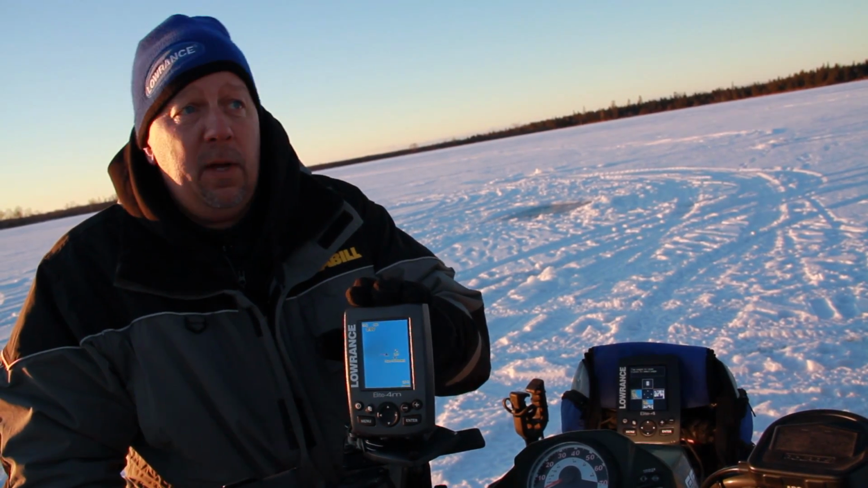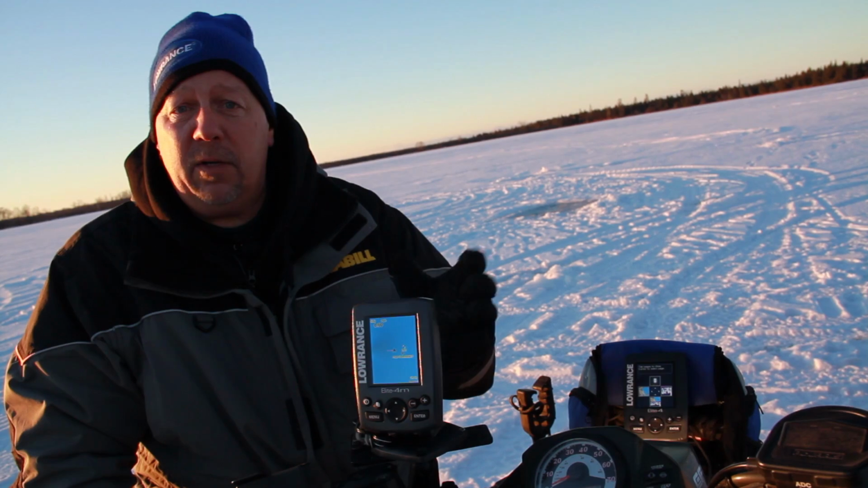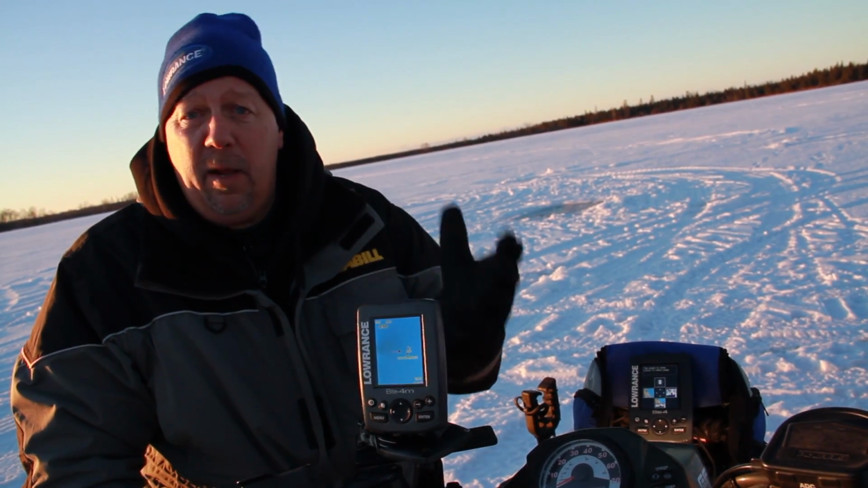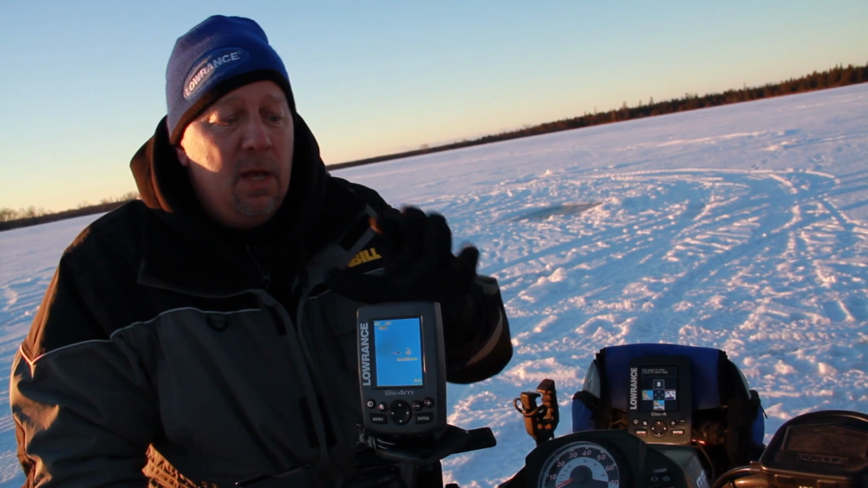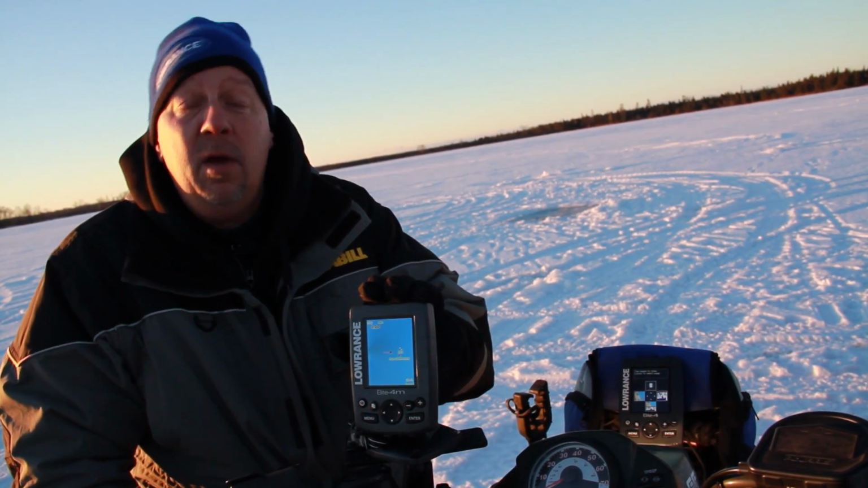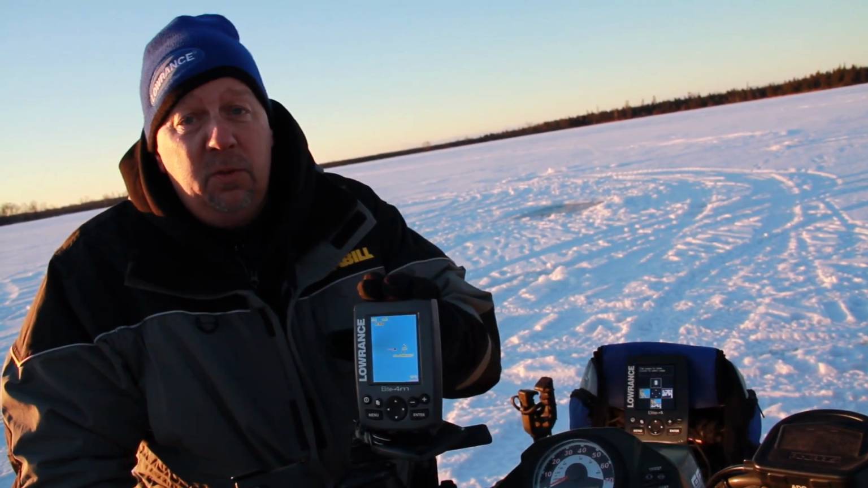But you always should have a mapping unit, not only to get you to the location where you want to fish, but we're out here like this, it's a nice night. In the wintertime, you can have whiteout conditions, you can lose your trail because the snow is blowing so hard, you may get into blizzard type conditions. A mapping unit will not only get you to the location that you want to fish, but more importantly, it'll get you safely back to shore when you use it the way you should.